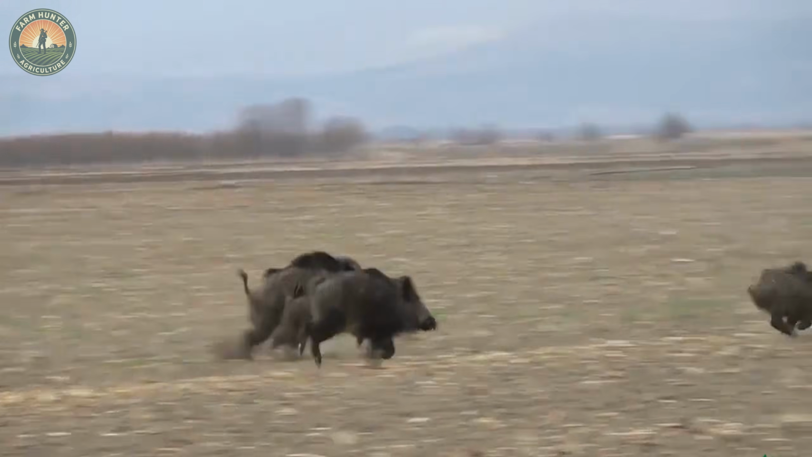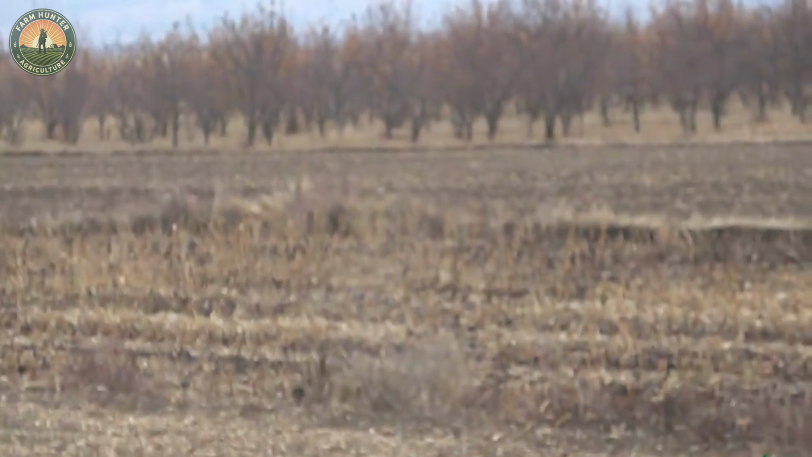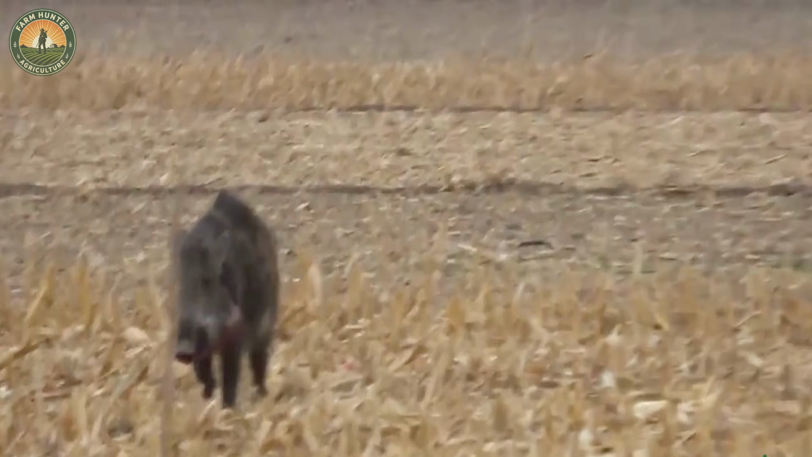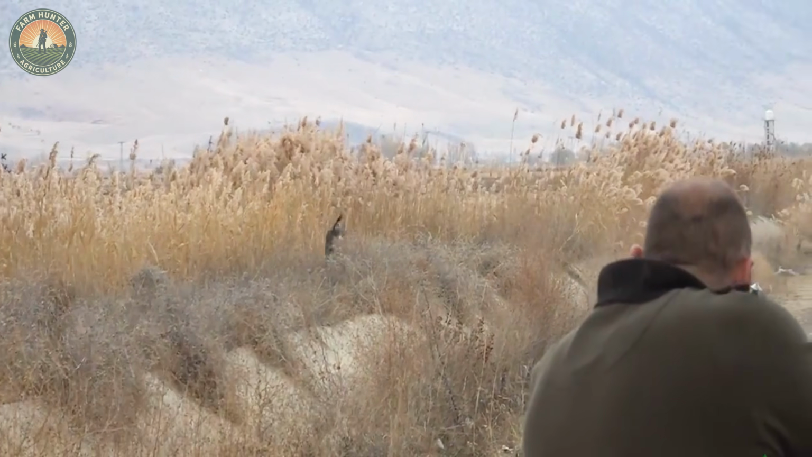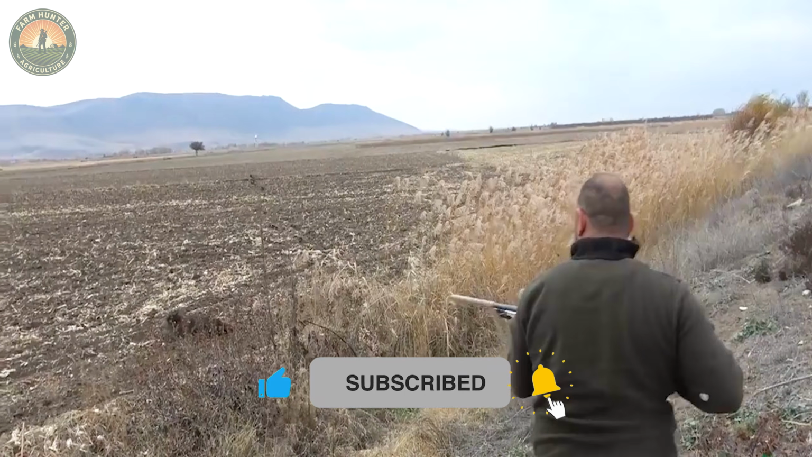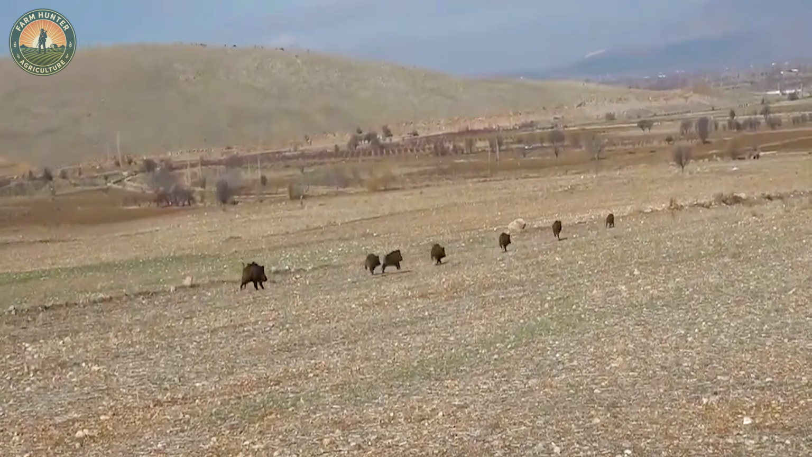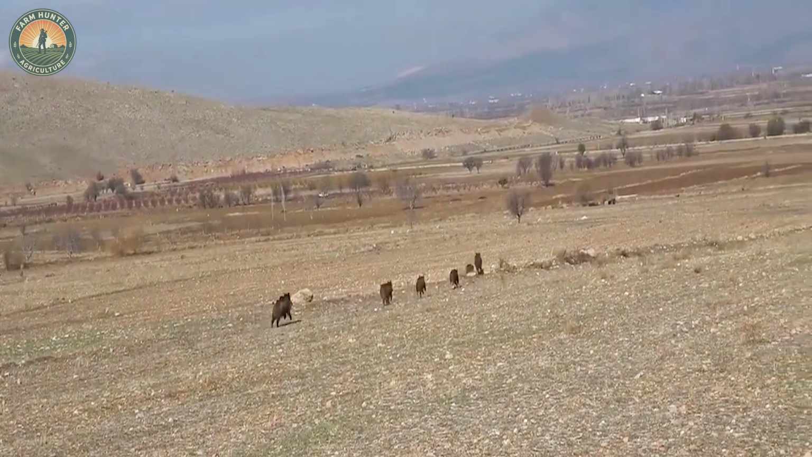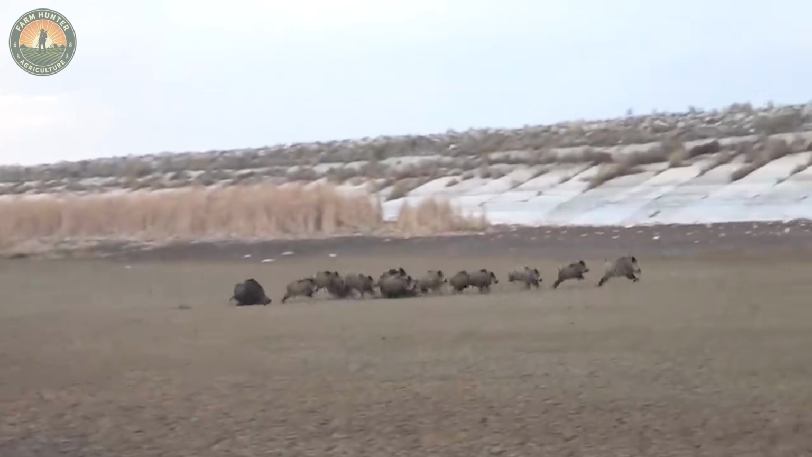What you just saw wasn't a hunt for thrill or glory. It was a full-scale operation to combat a real crisis. In central France's Allier region, wild boars have brought entire farms to their knees. Once pristine grain fields are now ripped apart. Irrigation systems are damaged, and crops lie destroyed. Beyond the agricultural chaos, there's a constant threat of disease spreading.